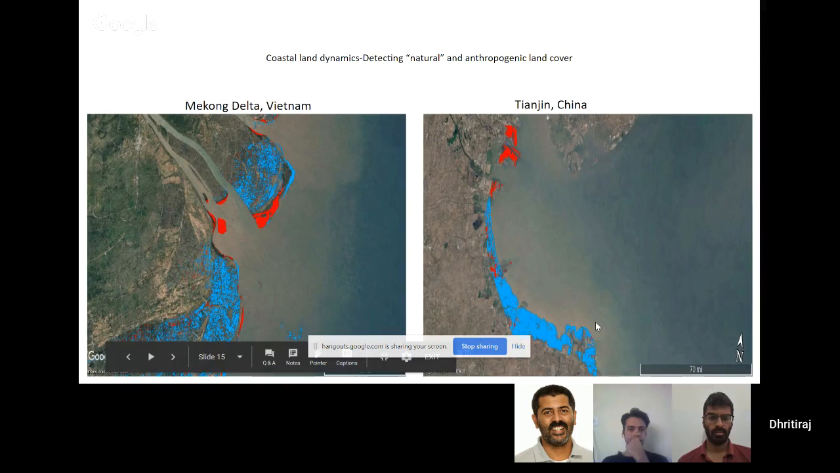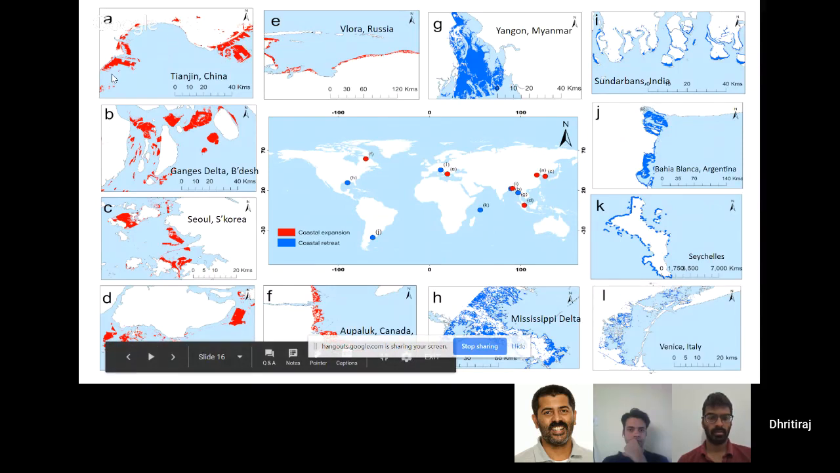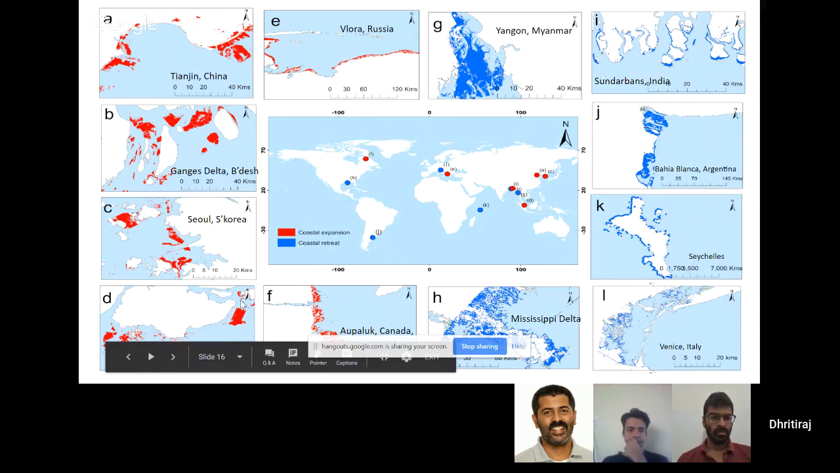So interpreting images as part of my course as a geographer has been very useful. But then I was able to do this for places around the world using Google Earth Engine and the Global Surface Water dataset. So if you can see, this is Tianjin, the reclaimed land. That's Bangladesh, the Ganges Delta, but again, this is reclaimed by nature. This is normal sedimentation. Seoul in South Korea, it's anthropogenic. Here in Singapore, the massive Singapore airport, a very beautiful airport, reclaimed by humans.